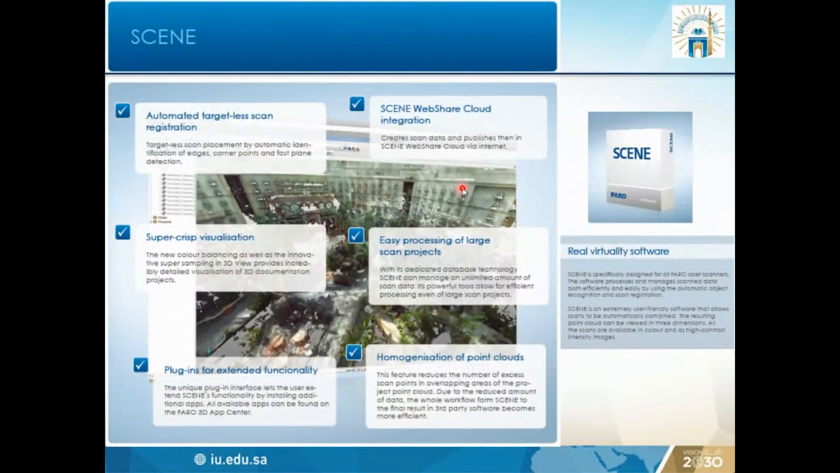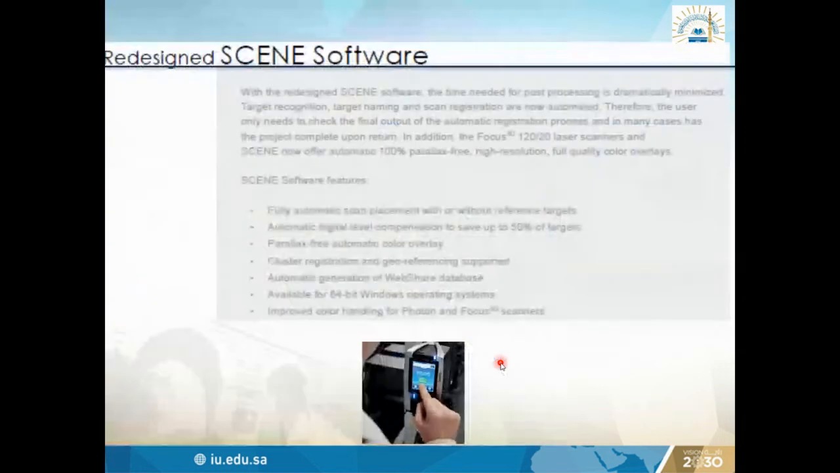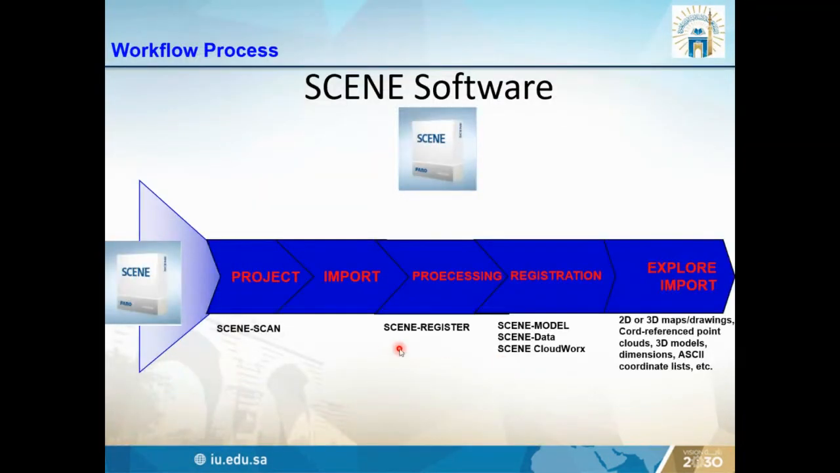So we complete our scanning process, then we use the software to analyze our data. We use the Scene software, and Scene software is very good at combining the scanning positions together. And finally, we will make a model through the Scene software and export it in different programs. So Scene software actually worked.